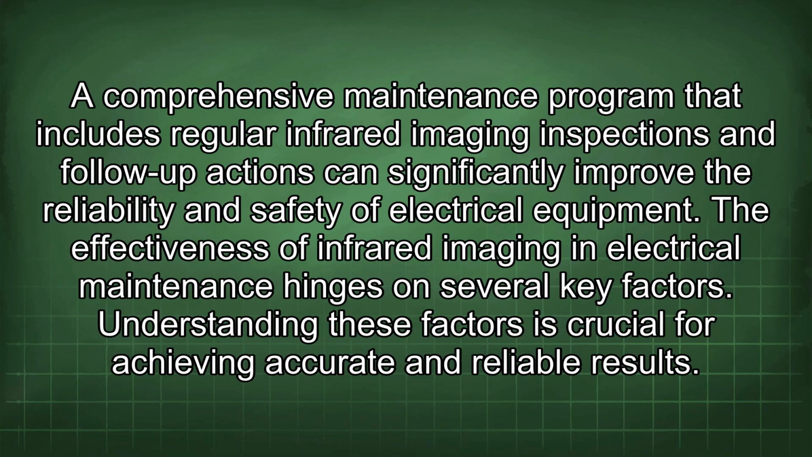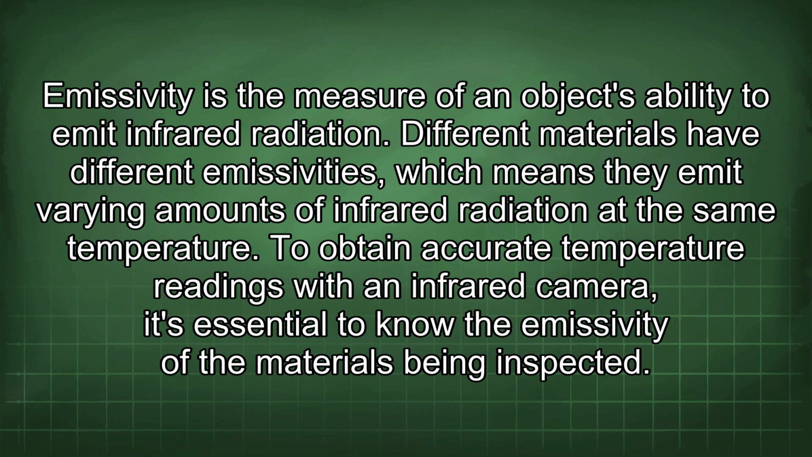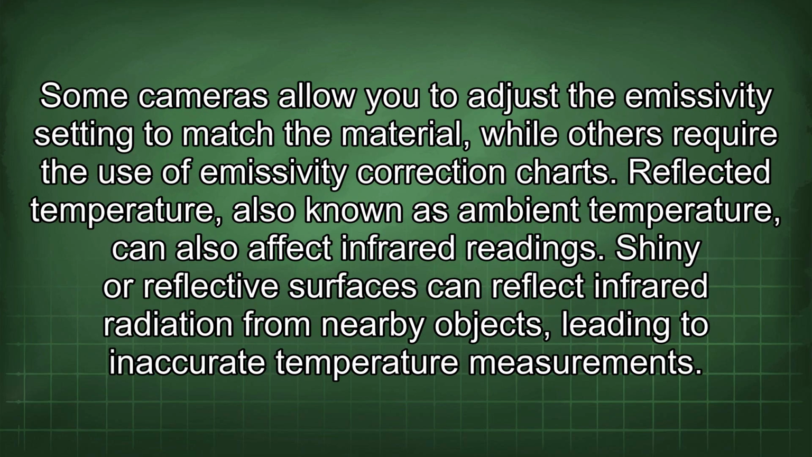Understanding these factors is crucial for achieving accurate and reliable results. Emissivity is the measure of an object's ability to emit infrared radiation. Different materials have different emissivities, which means they emit varying amounts of infrared radiation at the same temperature. To obtain accurate temperature readings with an infrared camera, it's essential to know the emissivity of the materials being inspected. Some cameras allow you to adjust the emissivity setting to match the material, while others require the use of emissivity correction charts.